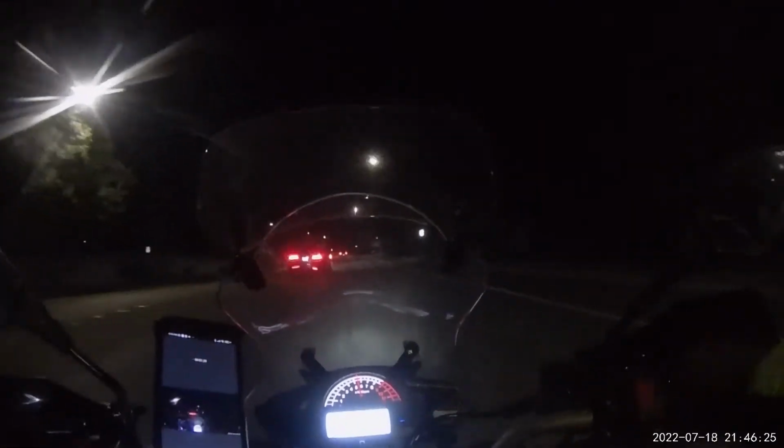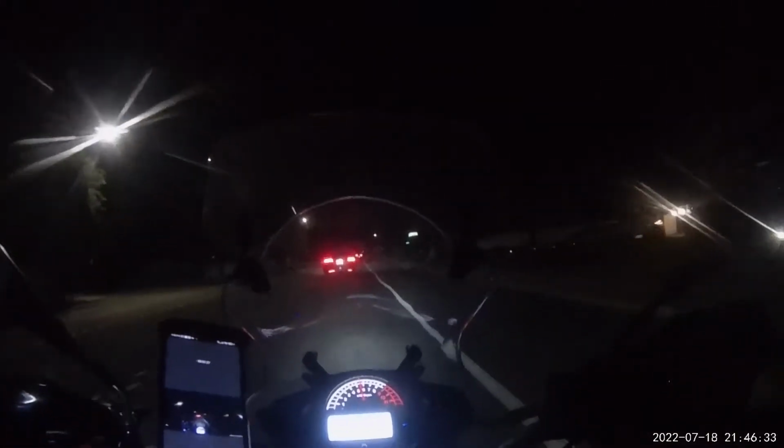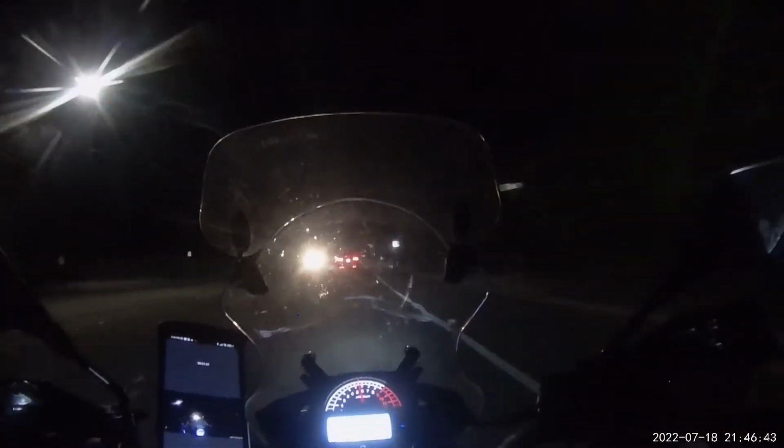When I'm in areas such as this that I'm in right now, neighborhood type areas where there are still street lights, but they're just not as plentiful, I'll go ahead and switch the high beams on. This allows me to see quite a bit far ahead of me, so that way I can keep an eye out on road hazards a lot better.